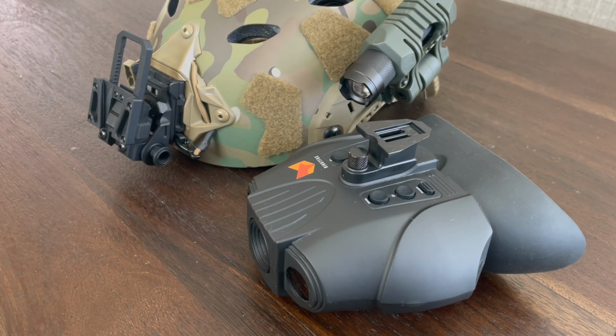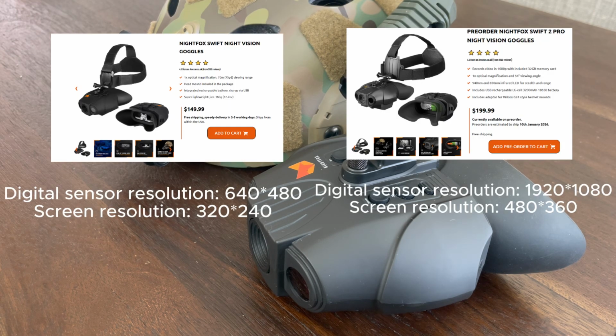The Swift 1 and Swift Red have similar specs, with the main difference being the Red has video and audio recording. The Swift 2 and Swift 2 Pro models have a higher resolution digital sensor and screen, amongst other upgrades that you'd expect from an updated version of a unit.